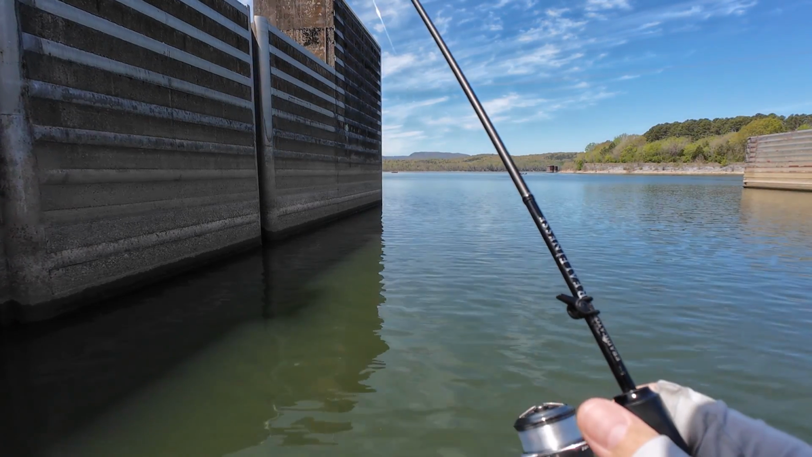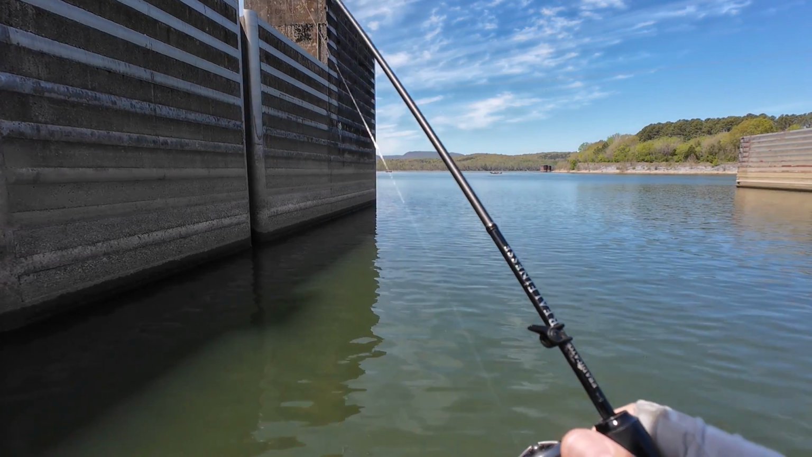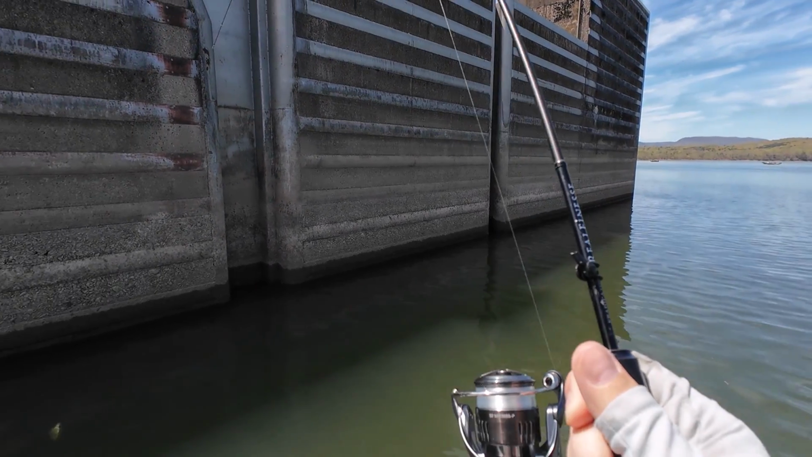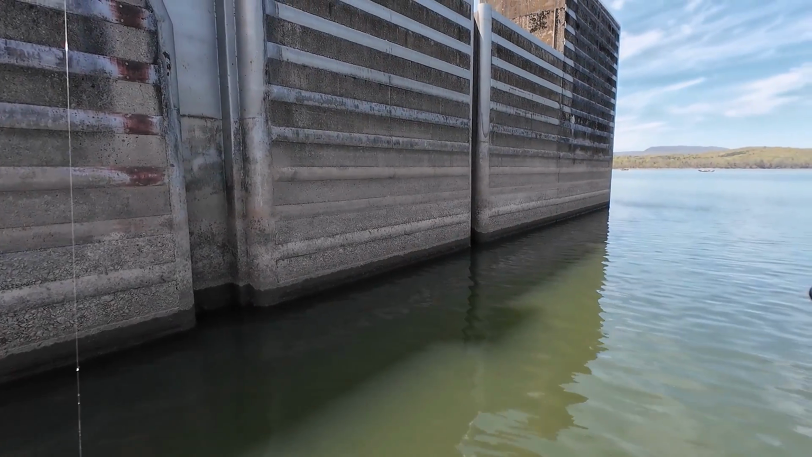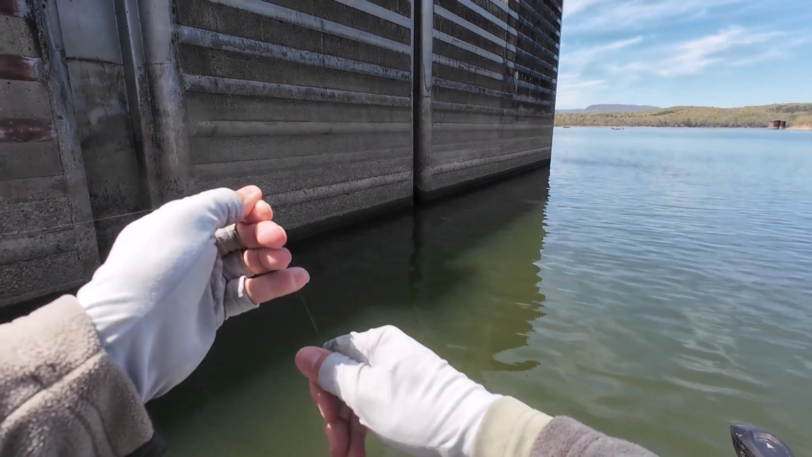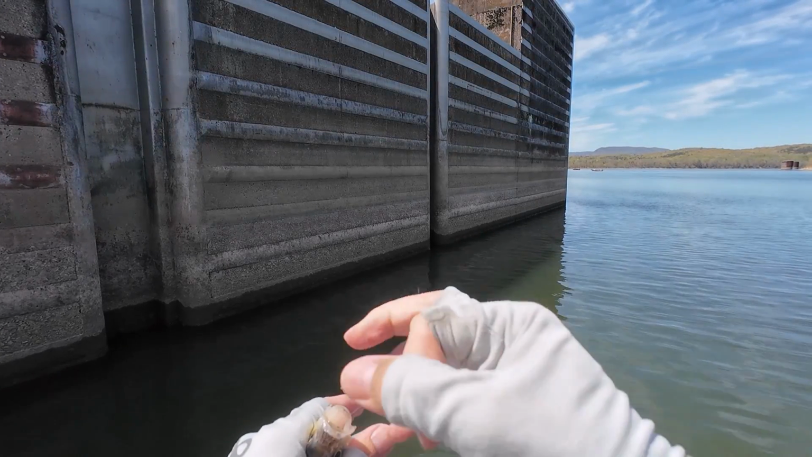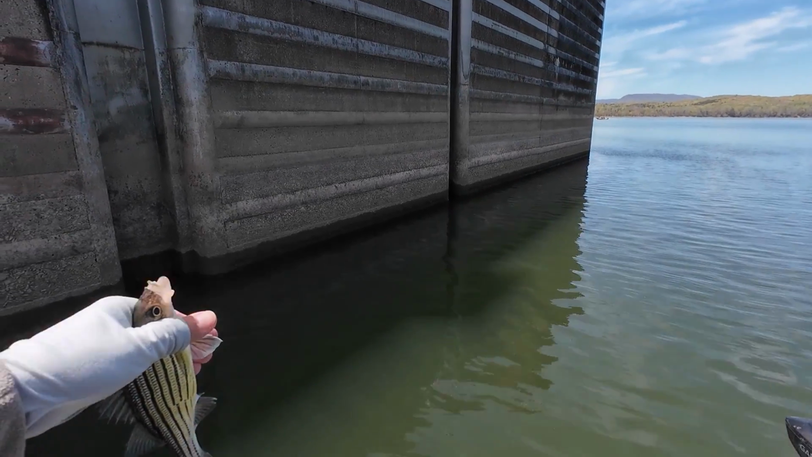There's one more. Folks, I don't know what to do. The bite is good, but come on. I can do better than this. This is a baby yellow bass, folks. This is a baby yellow bass. The bite is good, but I feel greedy. Come on, you little pesky thing.